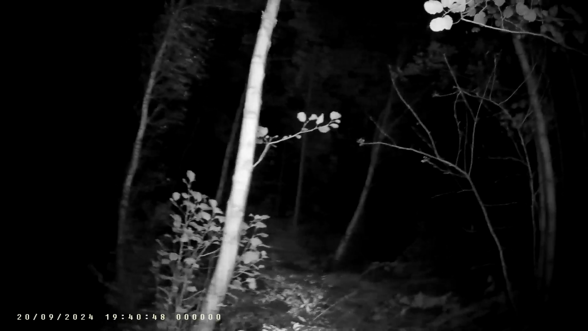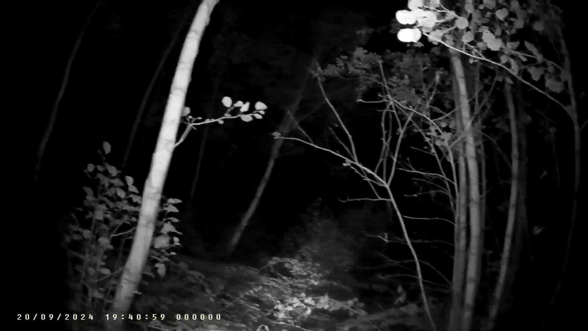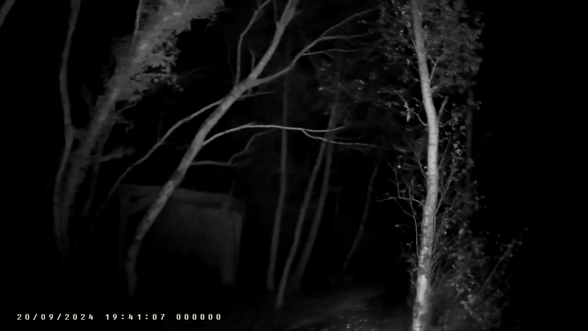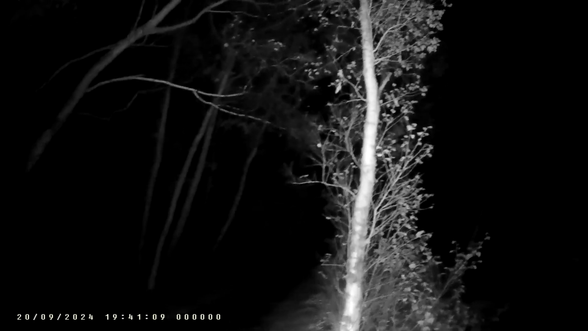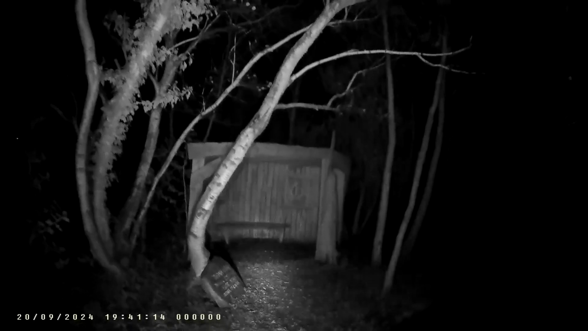So in the middle of doing this, if I capture some of those, would that mean that I'm on the right track? If I capture something unusual I haven't seen before, is that a good basis to go forward with paranormal exploring and that kind of thing? There's a wee shelter here.